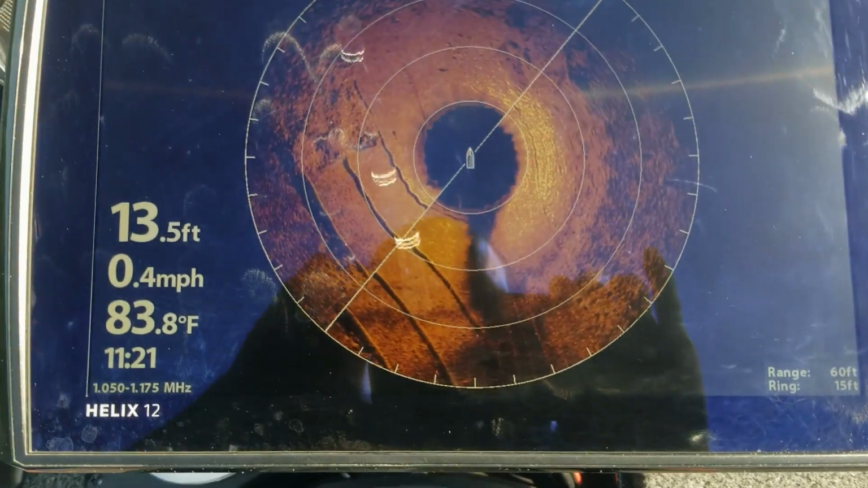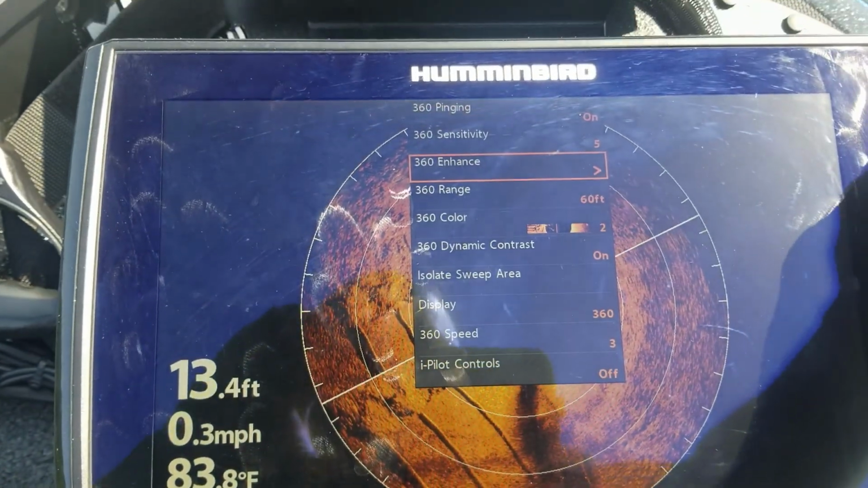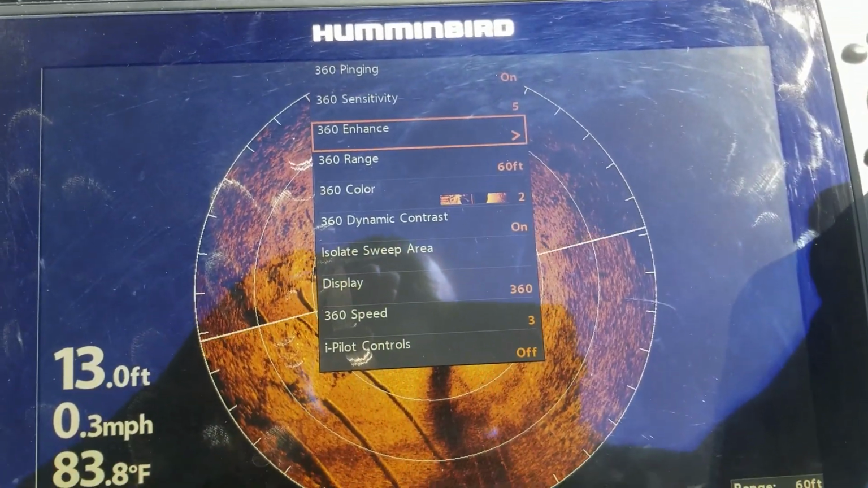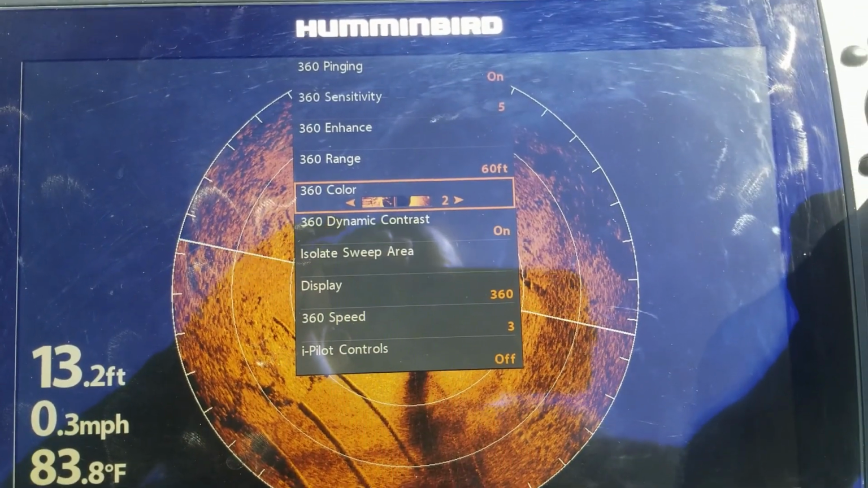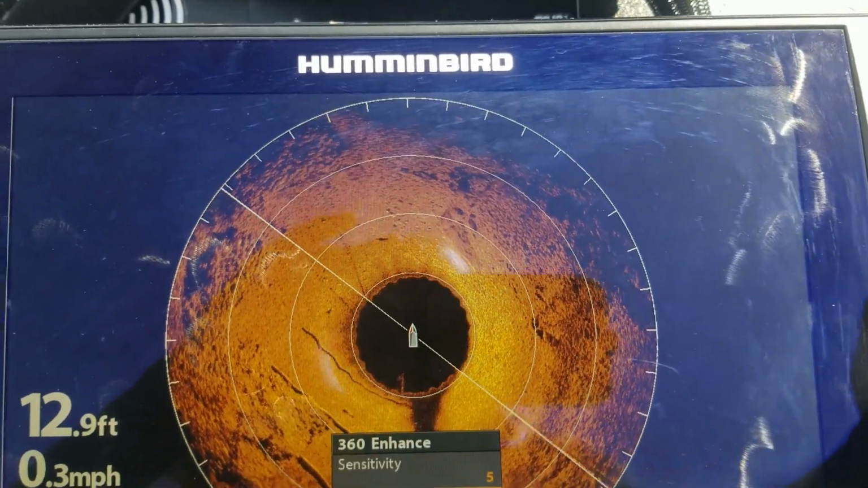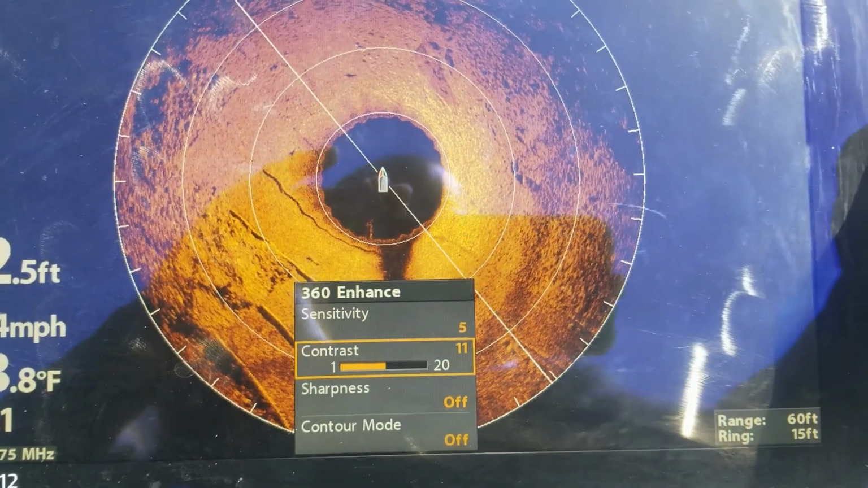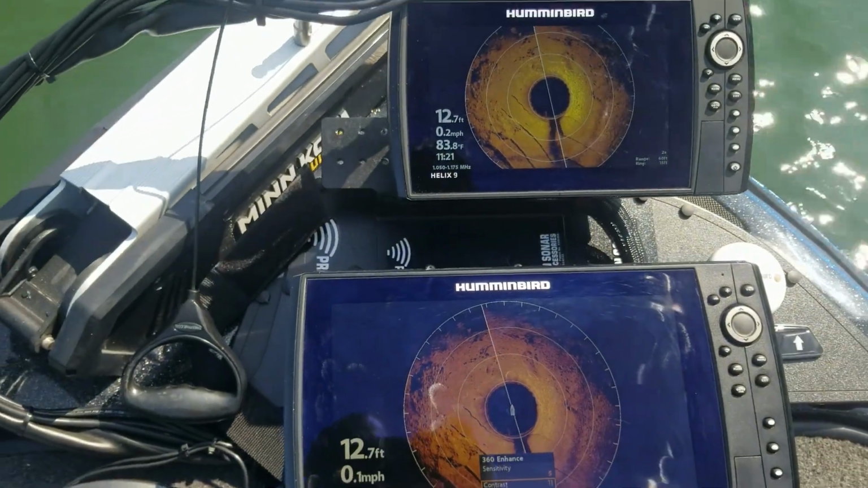All right, but that's it. Once you get that on the screen, all you do is hit menu once, and you can just go through these settings, and you kind of just want to play around with them. But if you just want to get your picture quality set up real quick, just go to 360 Enhance, and then tweak your sensitivity and contrast to get that picture to where you want it.